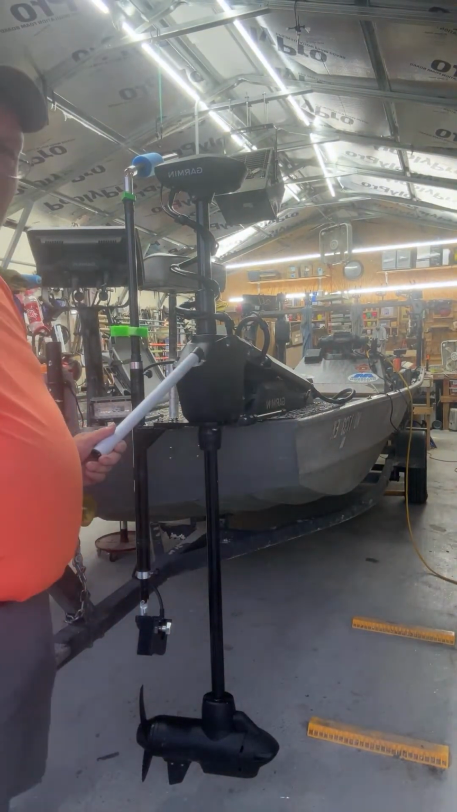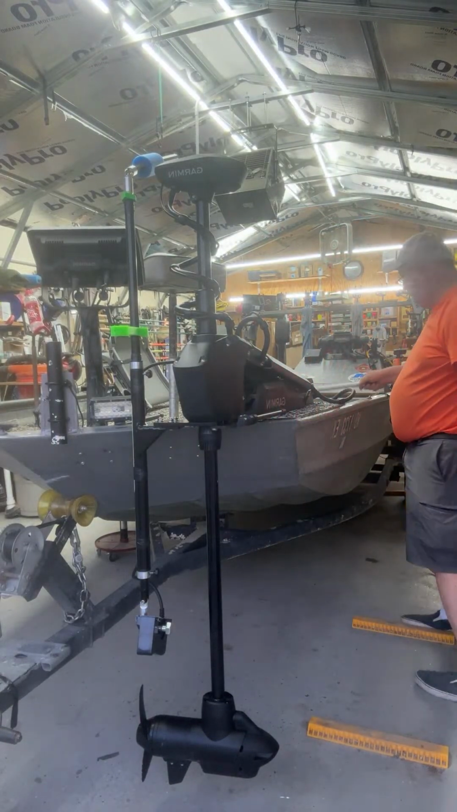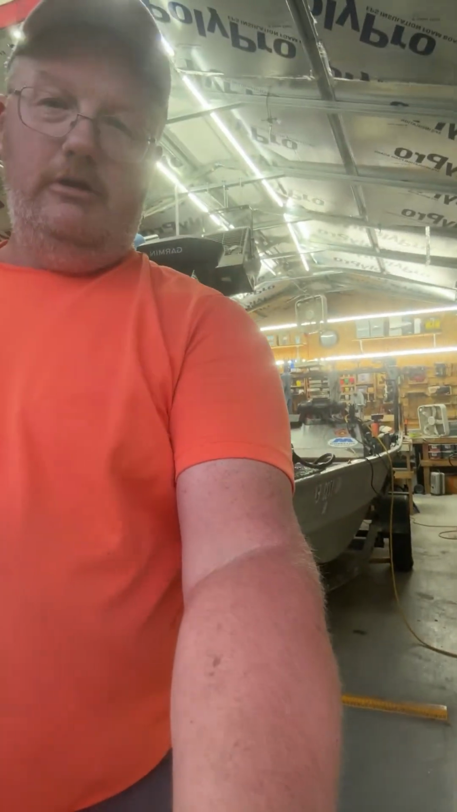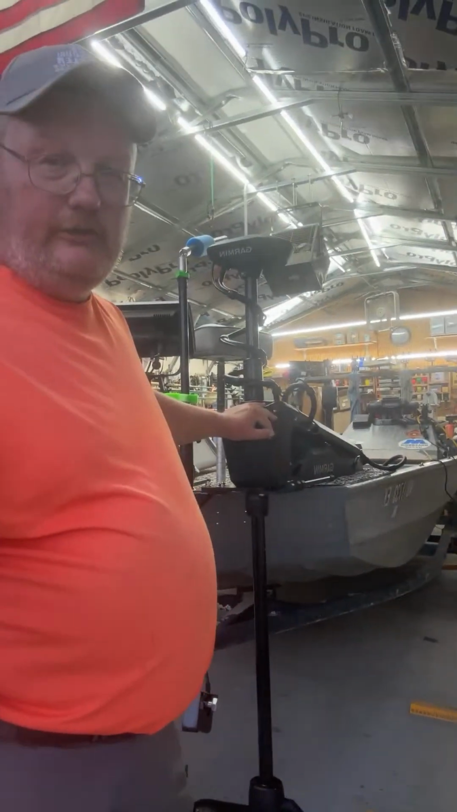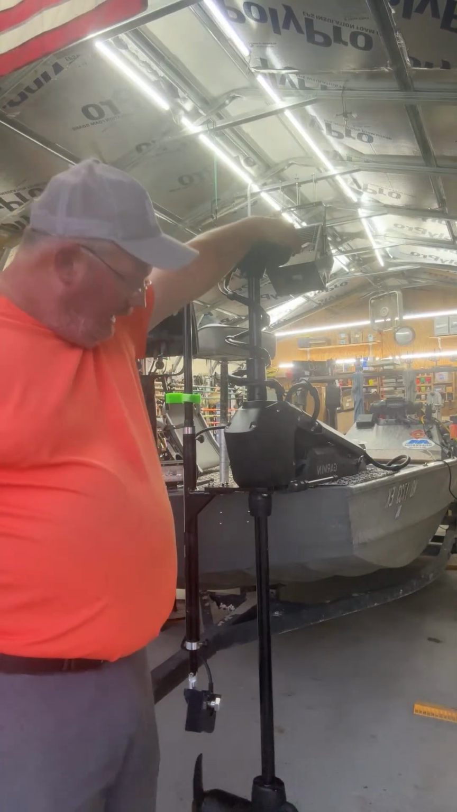But yeah, now as far as the trolling motor, I've had it out quite a bit. Like I said, I guess I've been out 4 times with the Force. What I think of that, it's an absolute monster. I'm running it on the 24 volts. It can be 24, 36. It's an absolute beast.